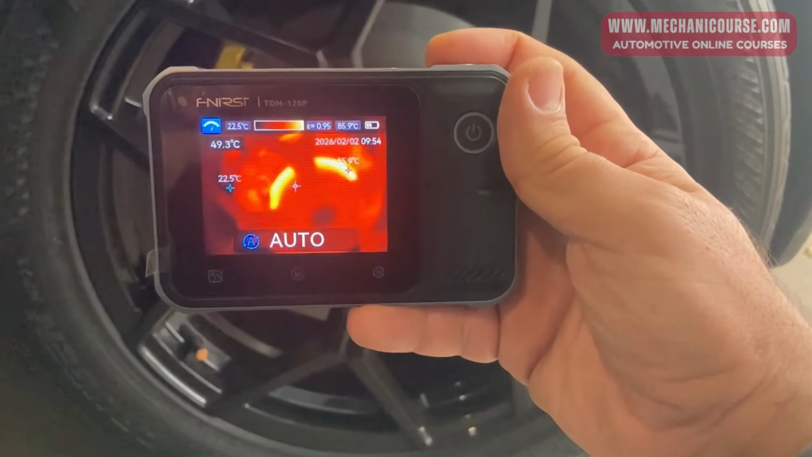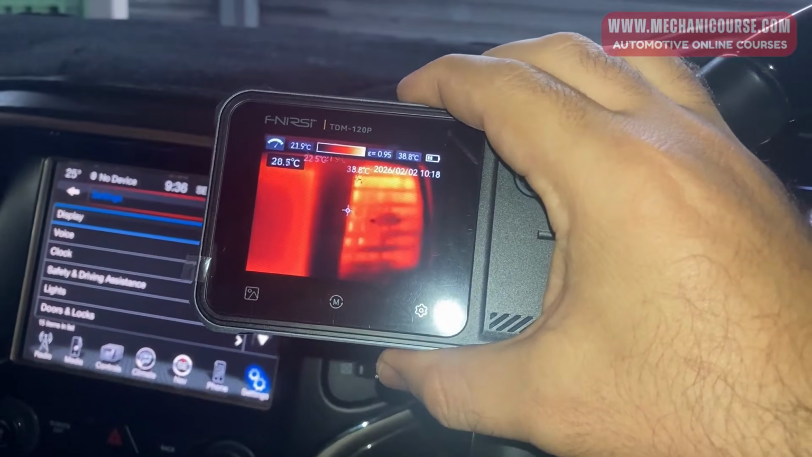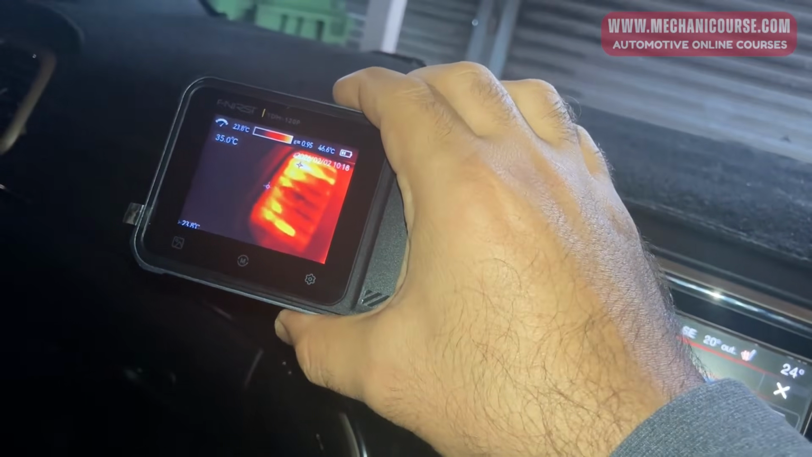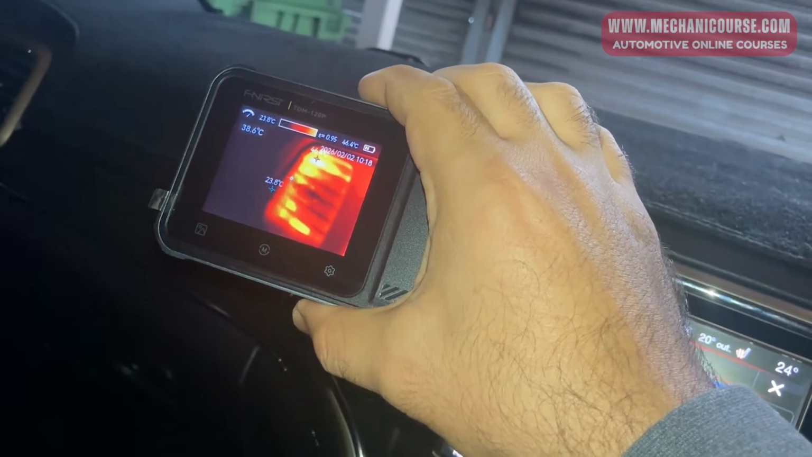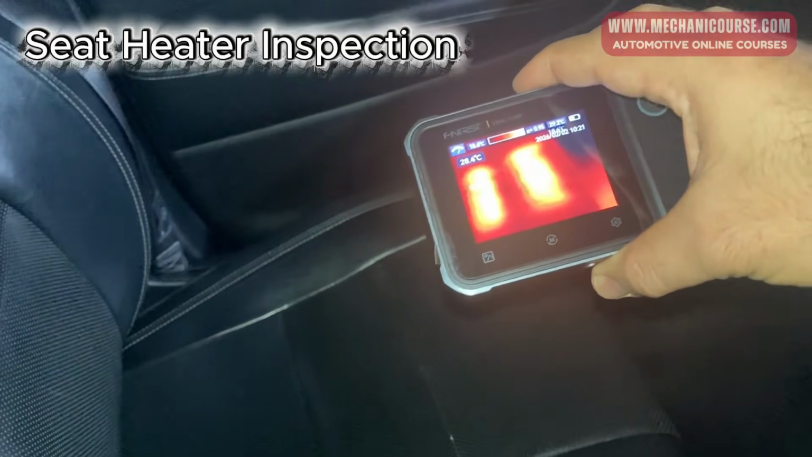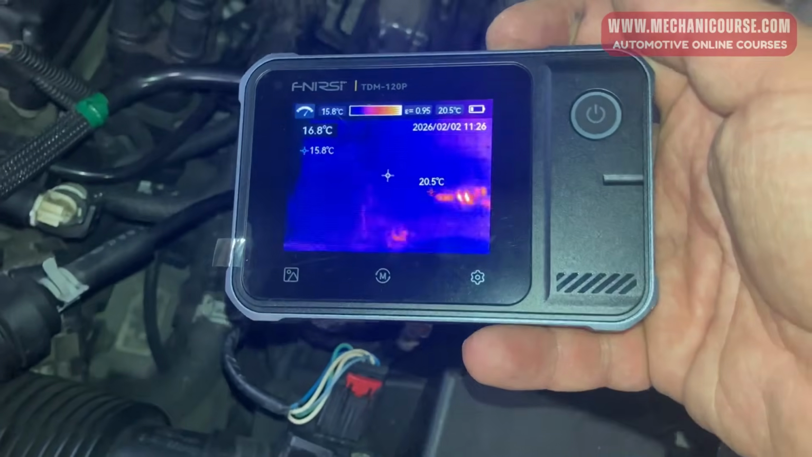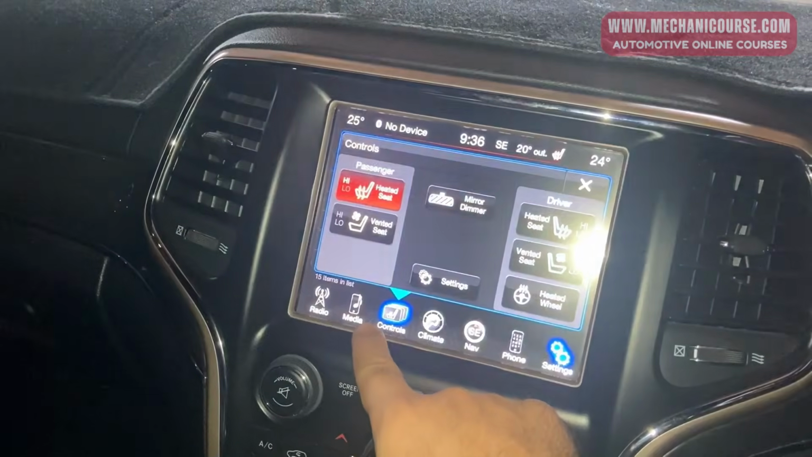The thermal camera is also useful when diagnosing air conditioning and climate control systems. You can monitor vent outlet temperatures, evaporator performance, heater operation, and temperature blending issues. For example, if a customer complains that one side of the cabin is warmer than the other side, thermal imaging can help visualize the temperature differences coming from the air vents. You can also inspect refrigerant lines and compare temperatures throughout the system to identify abnormal operation. Thermal imaging is also excellent for checking batteries, alternators, starter motors, and high current electrical circuits.